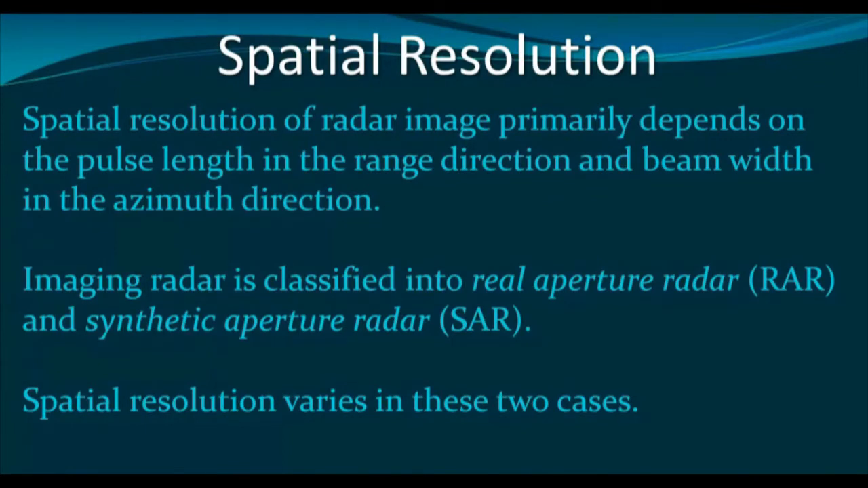Although our course is based on the synthetic aperture radar, we have to understand the real aperture radar also, because if we do not understand the real aperture radar, then understanding of synthetic aperture radar is not possible.